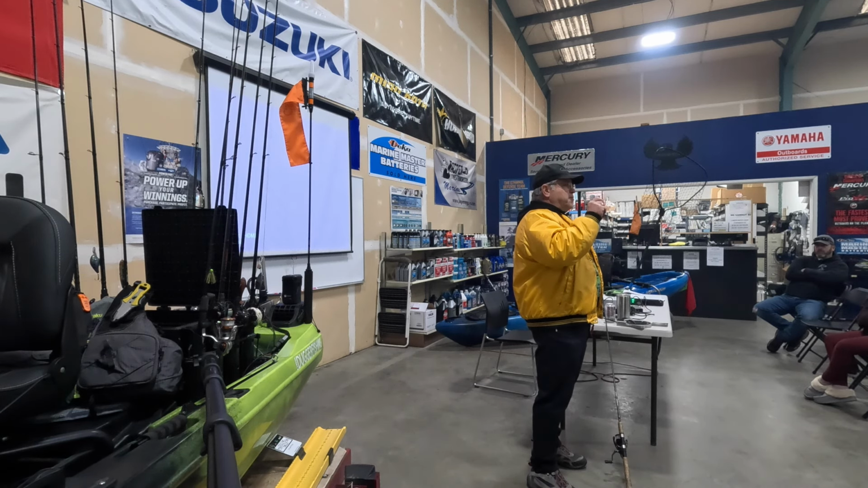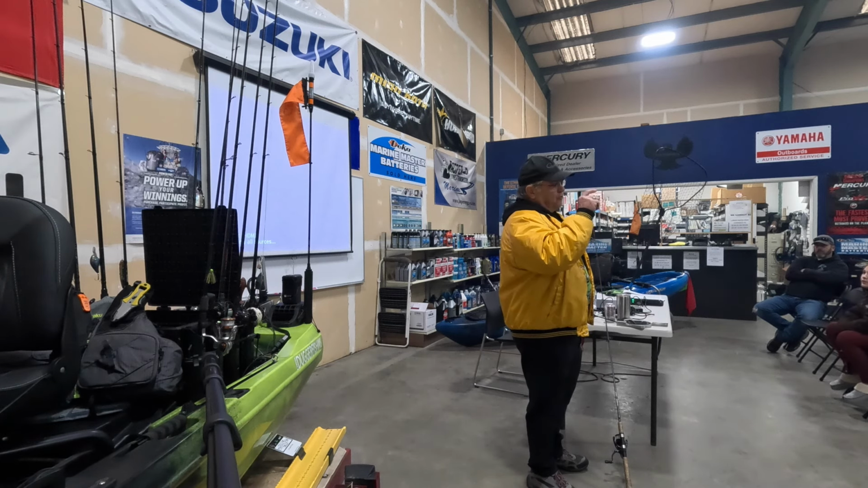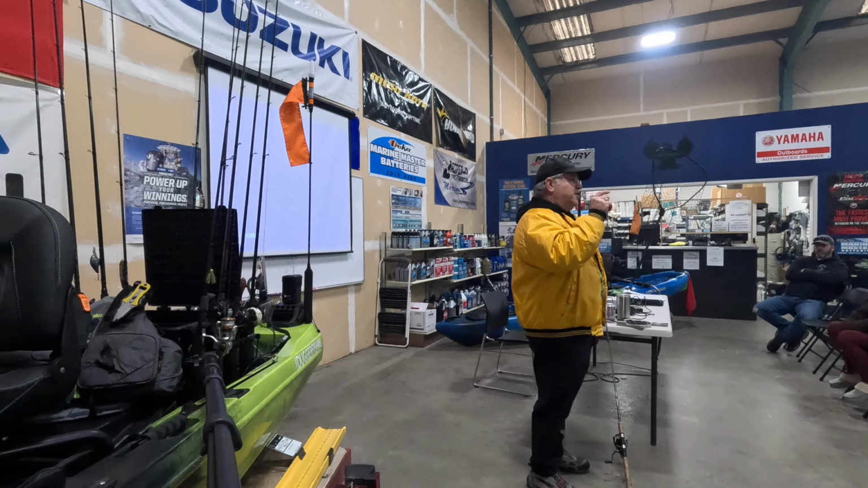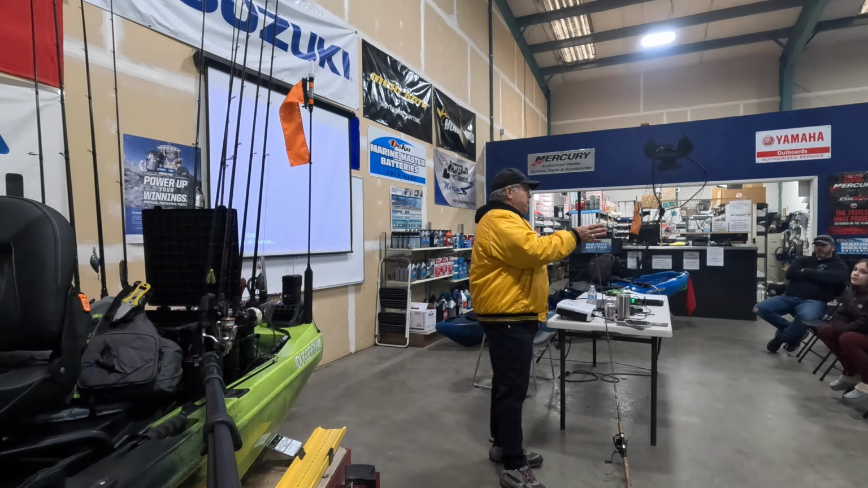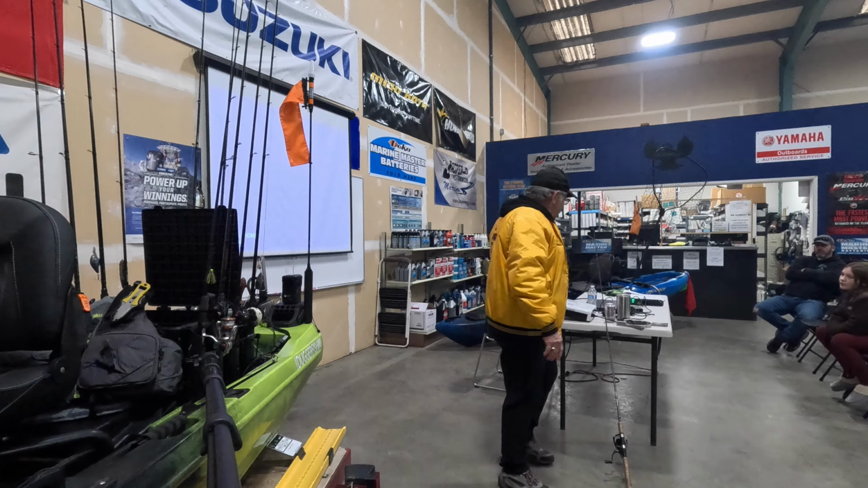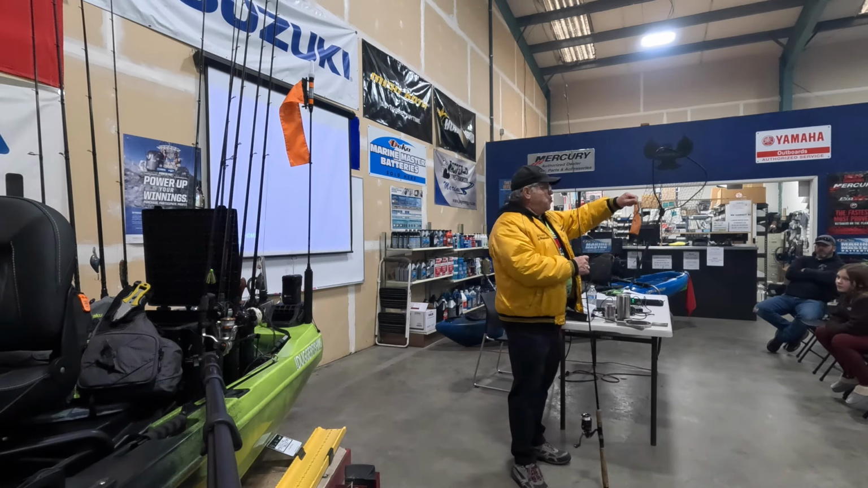Now, if you're worried about the standard number 4 being too small, the new number 4 G Finesse series is actually a half size larger, even though it says it's a number 4. It's really closer to what I would call a number 3. So it is a little bigger. So you can use it with a little thicker bait. And that's often what I'm using now when I'm using a little thicker bait and I'm wacky rigging it.